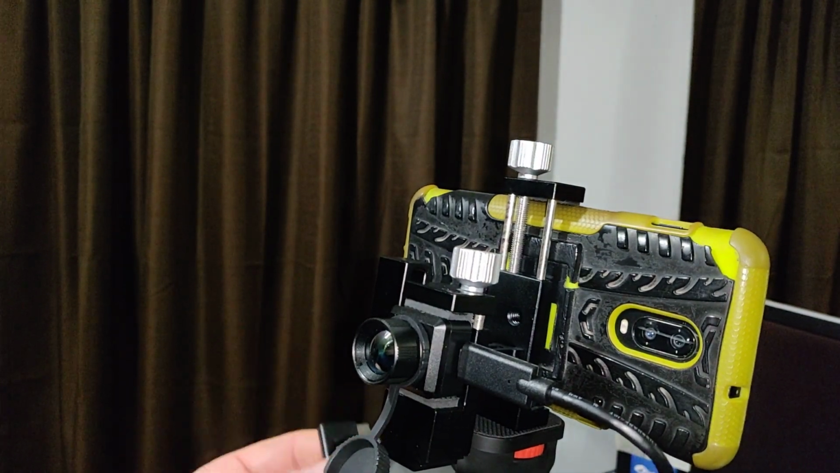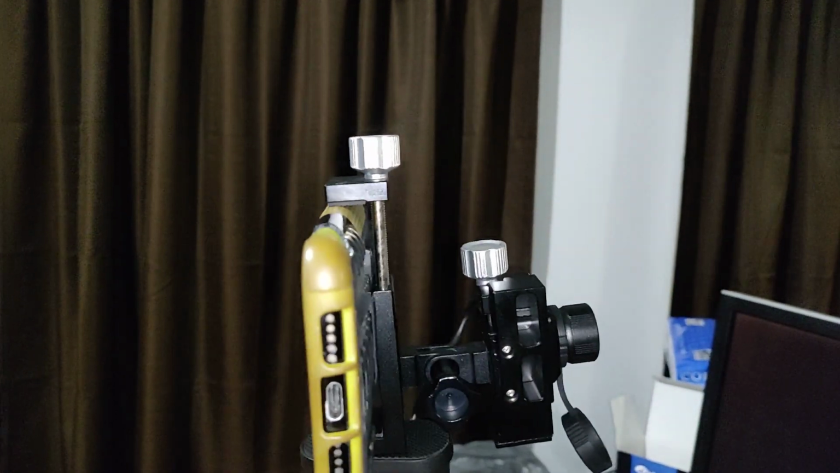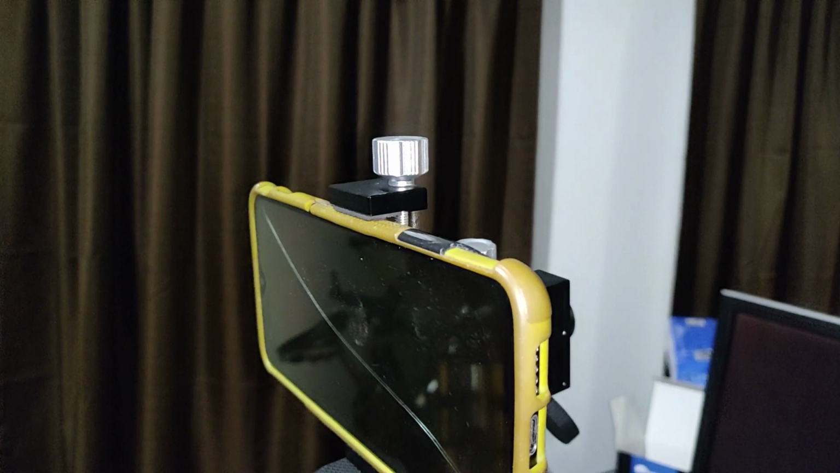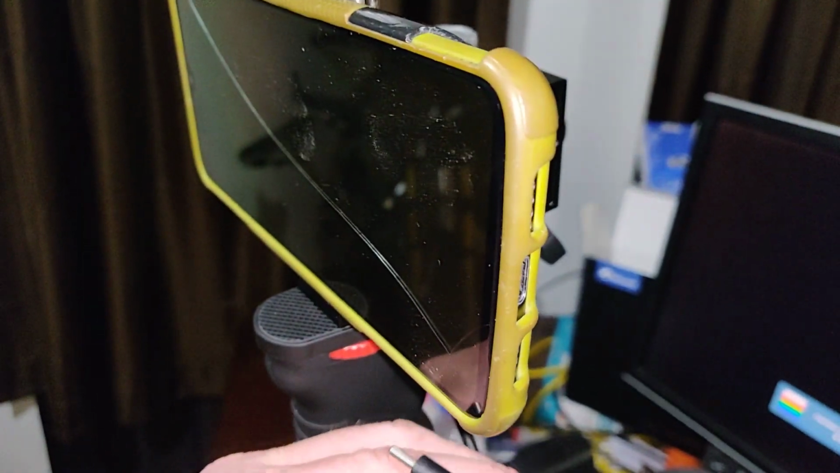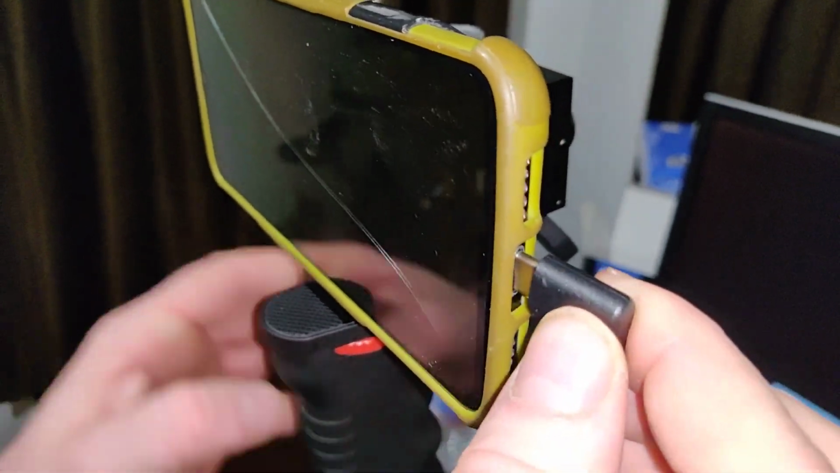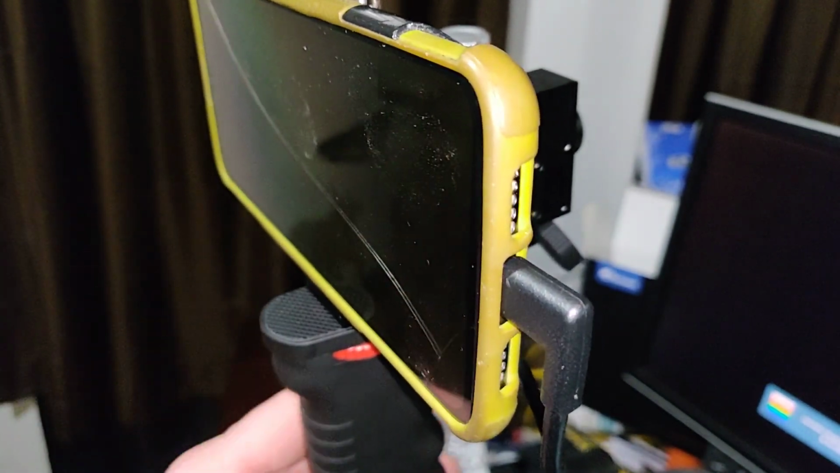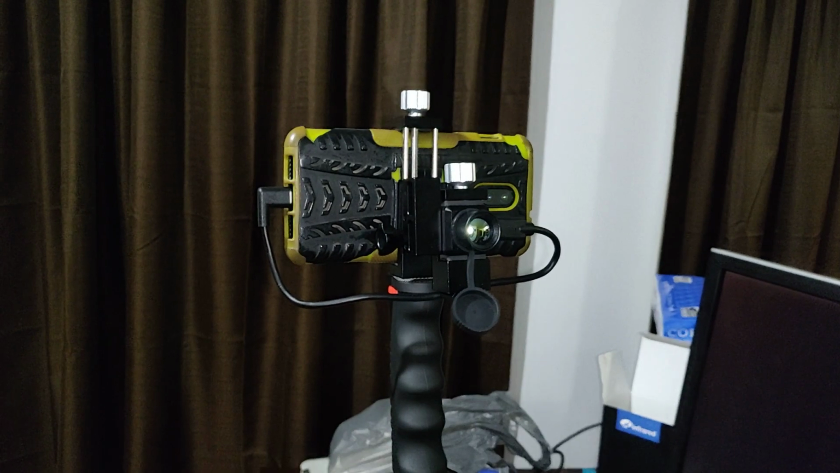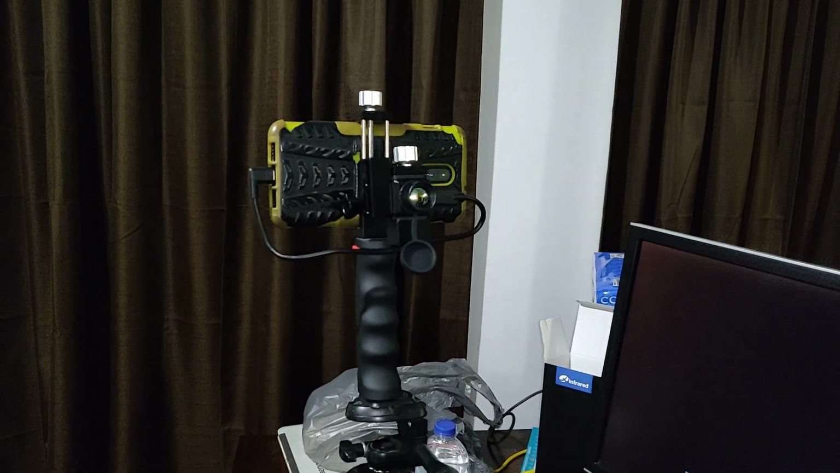In fact, I've already ordered it, and then do some much cooler things so I can get the camera farther away from the phone. And we plug this in here, and ta-da, now you're ready to go. There's your assembly, all ready to do your thing.